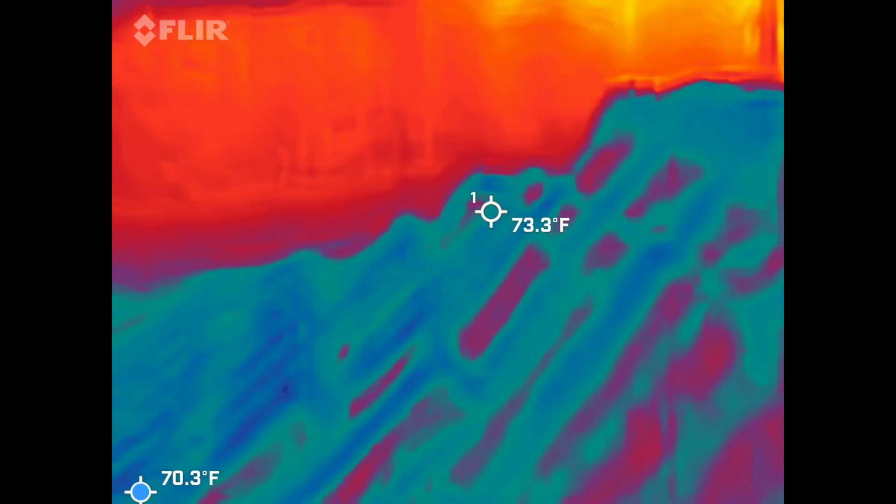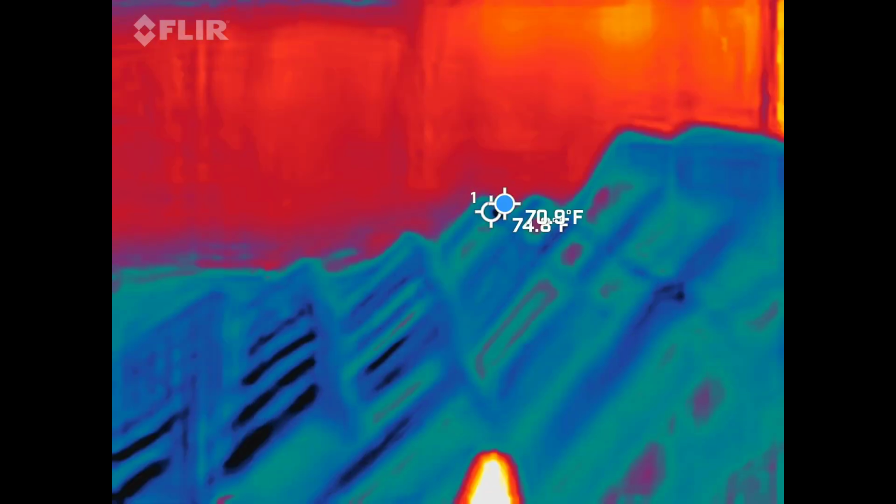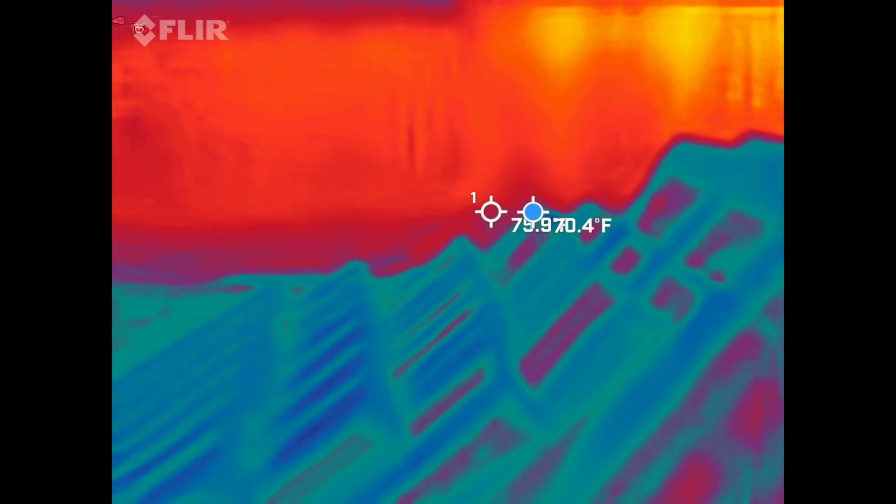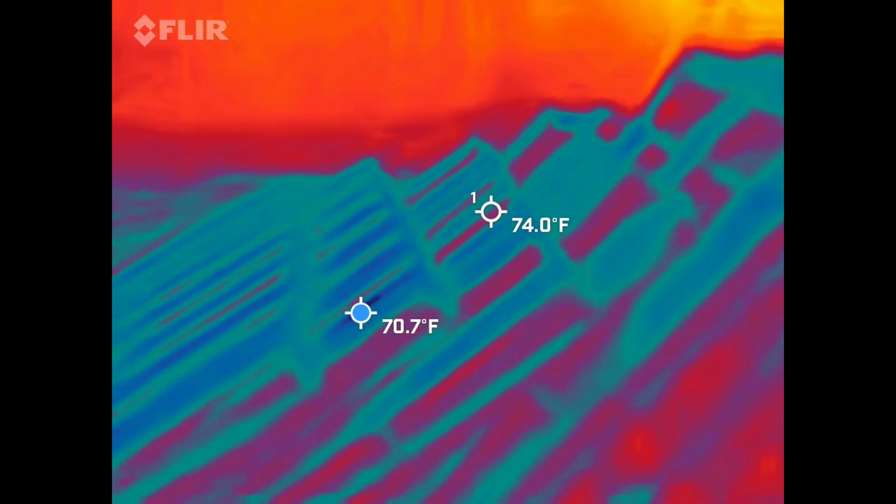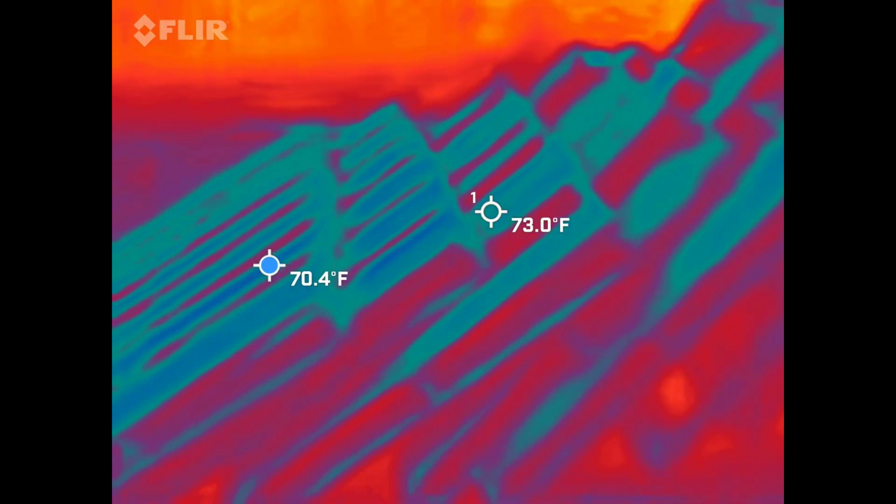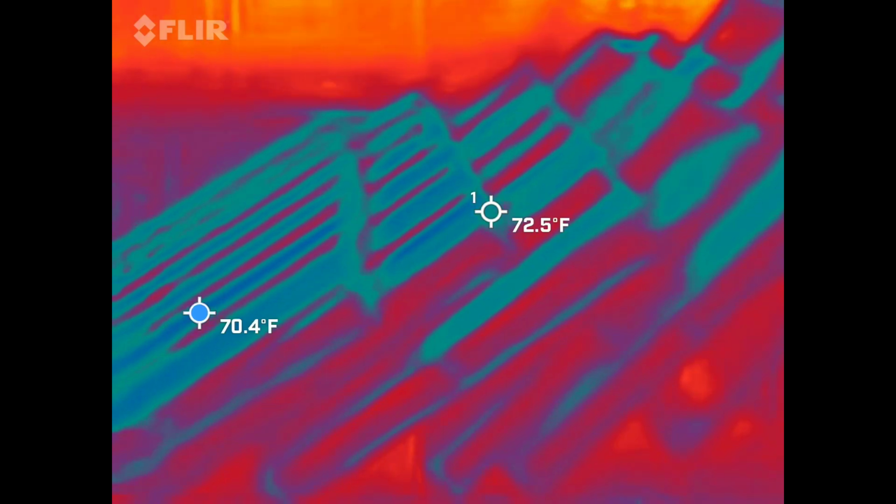Good. Maybe there's something like in the 69s. So we're already like 70 ambient, so I would be looking for 55. Yeah, because it was saying like it was like a black dot. It was saying like 69. Okay. And you were recording it, so I'll be able to spot it and see what's going on.